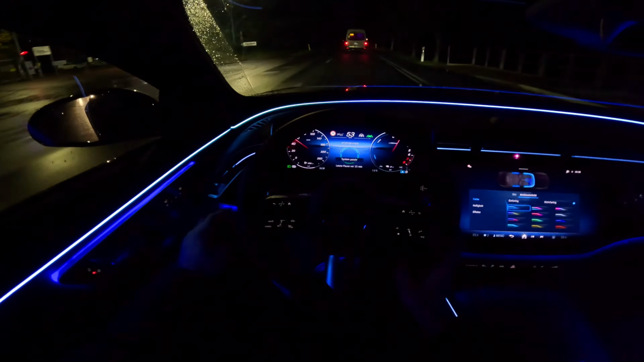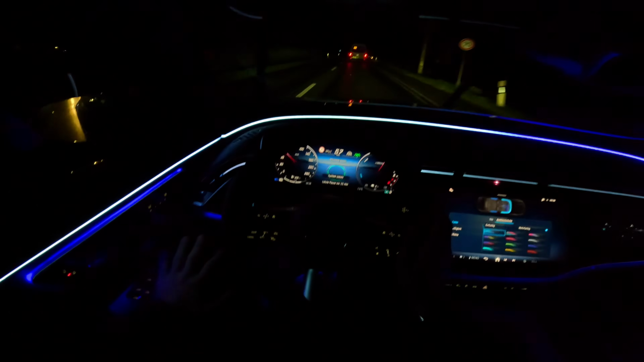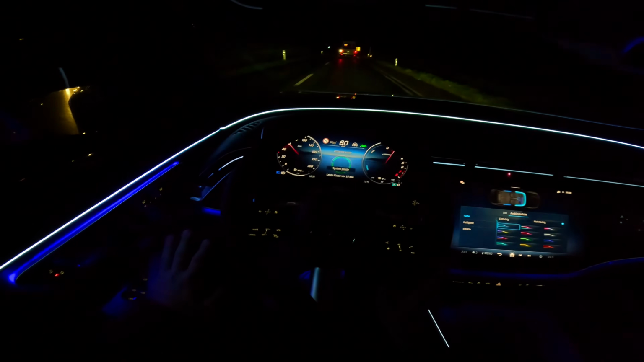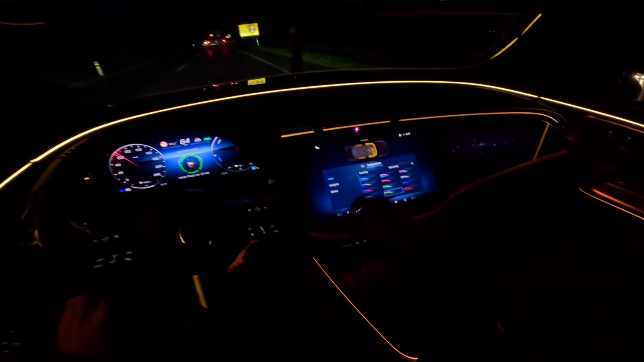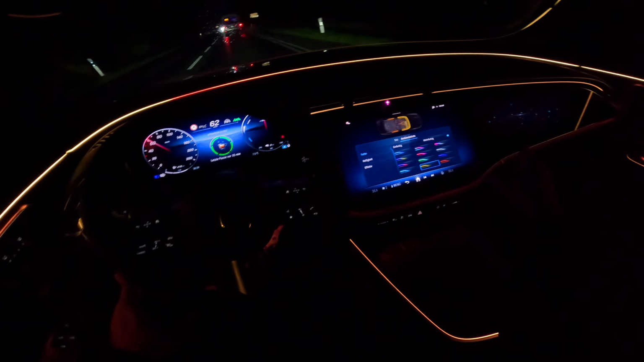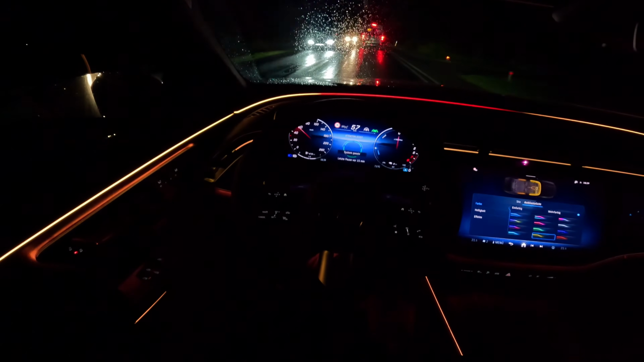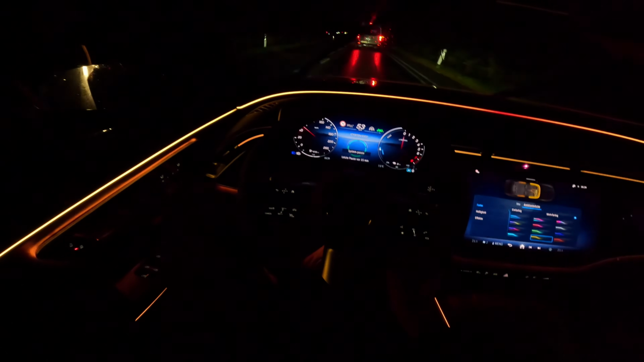Also the multi-beam LEDs, they are super smart. It's nothing new. If they see that they have space, they will light up the whole road, and it's absolutely good. Also, our little passenger display has some Mercedes stars here, but I can't see it properly because, as you know, nobody's sitting there. That's why I can't really use the passenger screen.